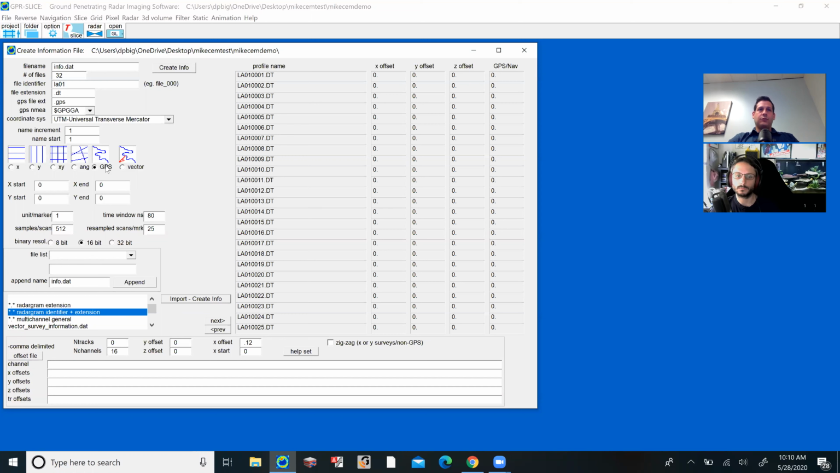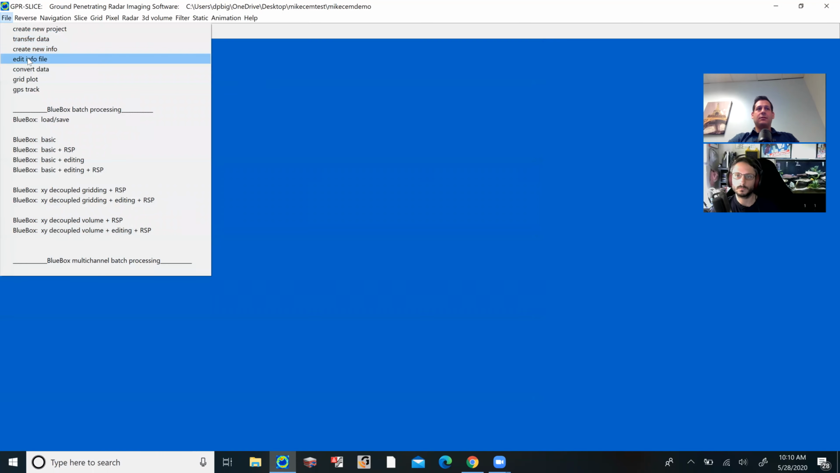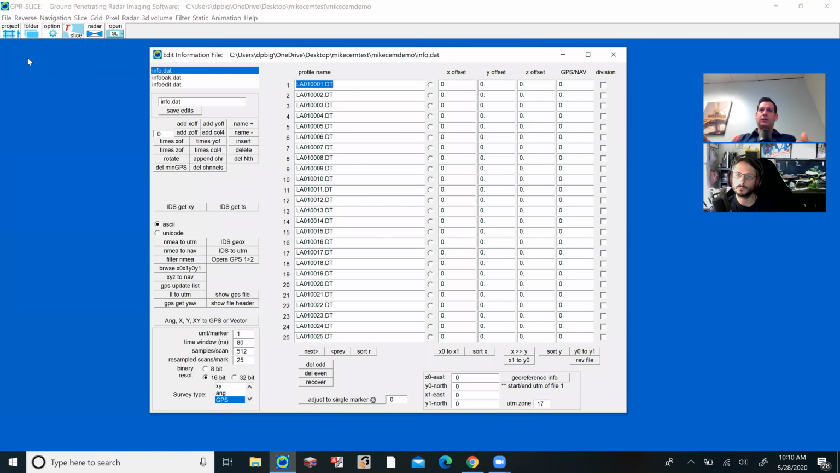We already told it was GPS. We told it what to look for. We told it what the file name was. And so in our case, LA01 just represents all the 700 megahertz antenna data. So we've created our project. We're going to go edit this file that we've created now.